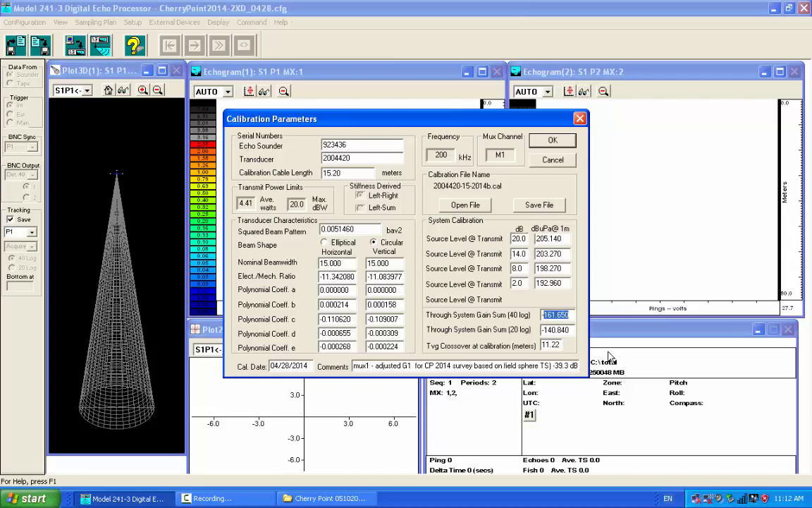You could go, in that case, okay, the sphere is 3 decibels smaller than theoretical. So my system is less efficient than the calibration predicts, because the sphere is being calculated as smaller. So that would be going more negative on the receiver gain. If I was to adjust that number to minus 164.65 and rerun my sphere measurement, it would come out at minus 39.5.